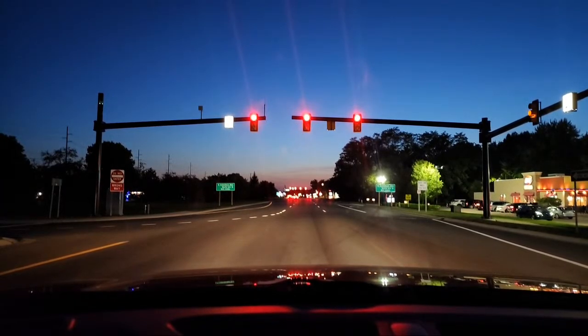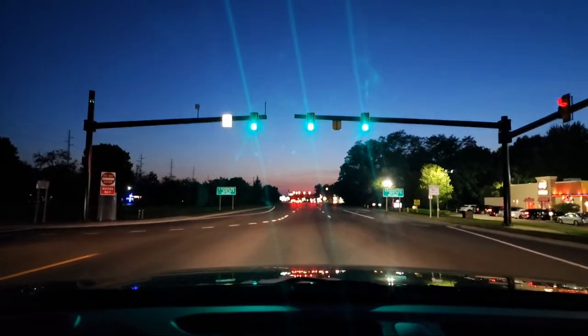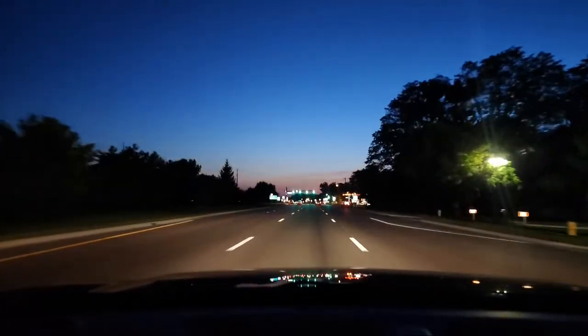And a lot of times driving in the evening like this or early night, it's about focus and concentration. If you don't have good focus and concentration, you won't be able to see as well. So you notice I cleaned up the lens. It's less glare, but it is still something there.